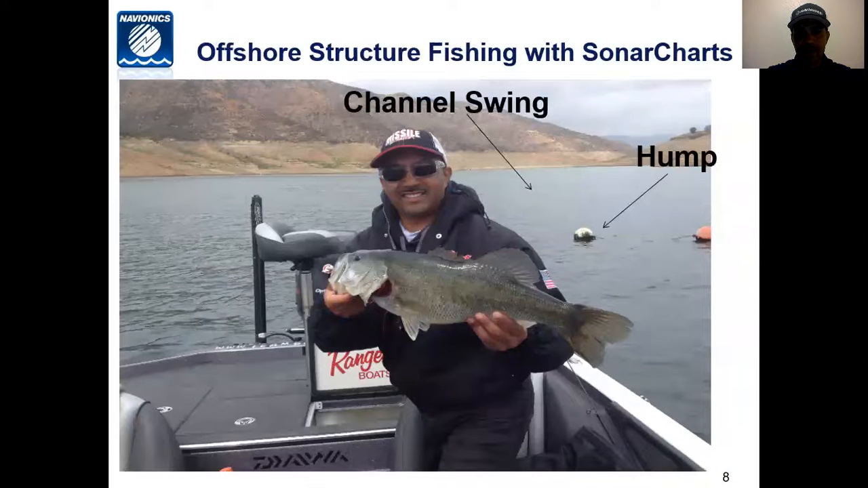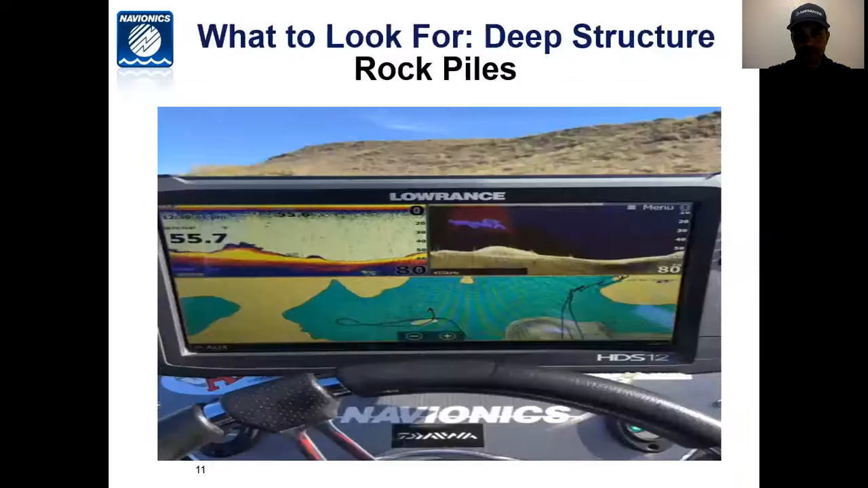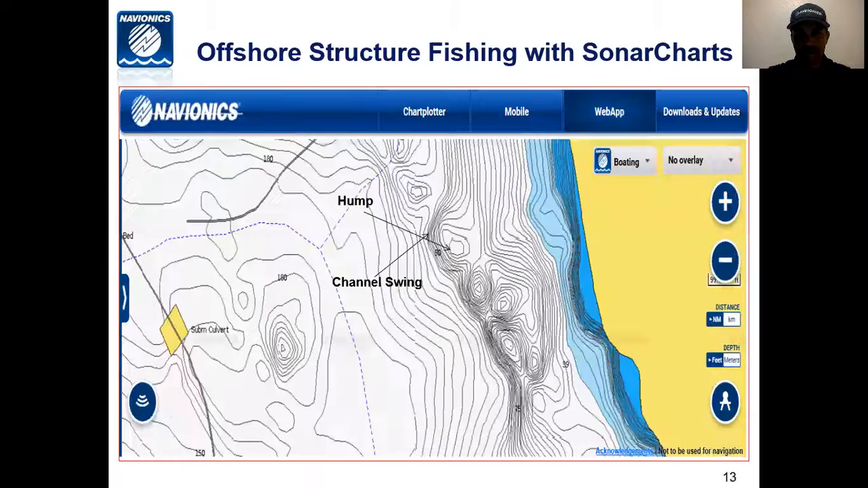This spot right here, the channel swing, the hump that I caught this fish off of, this is actually what that spot looks like at Cascade Lake. There's the hump where the buoy was, there's the channel swing. So being able to read a map is very important to be able to find those high percentage spots.